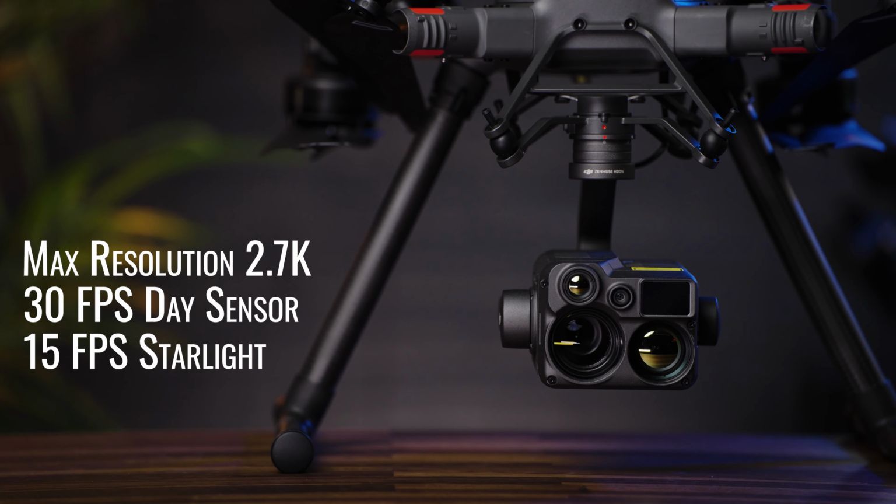All right, as far as max resolution, it maxes out at 2.7K effectively at 30 frames per second. It also offers 1920 by 1080p at 30 frames per second as well. So it's not the highest resolution sensor, but that's okay for what it's doing. It also offers 1920 by 1080p at 15 frames per second, which is going to be that night scene mode.